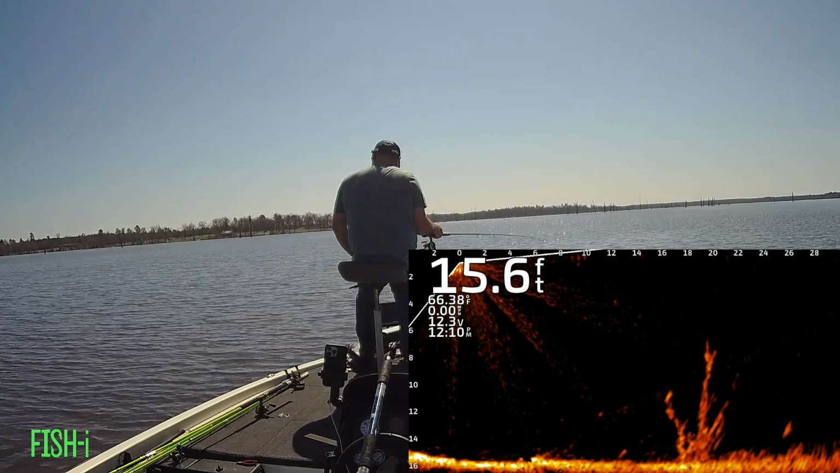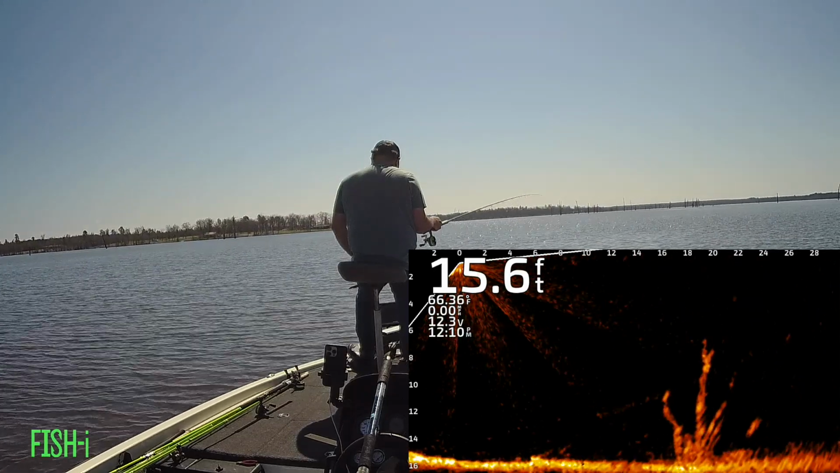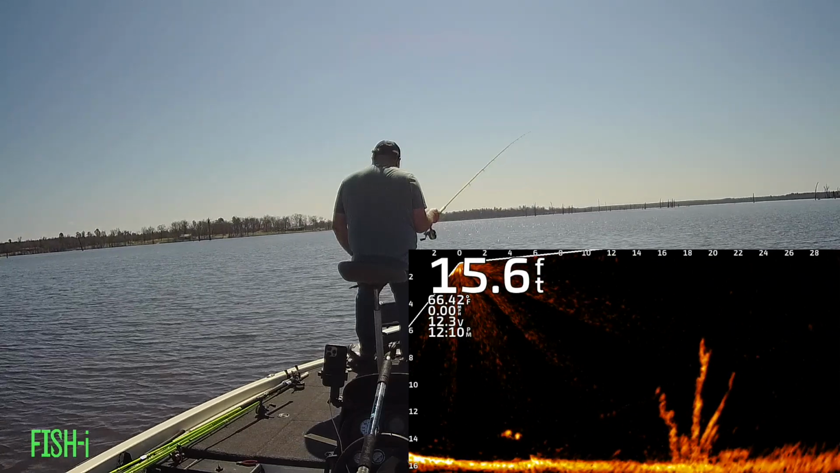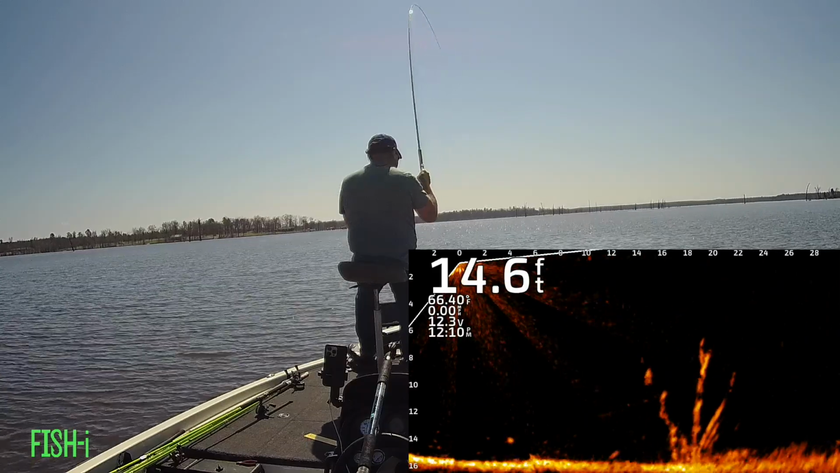It looks like there may be some activity on this tree. Even though you may not always see the fish real clear, always check out the structure, because sometimes they'll come off of it out of nowhere.